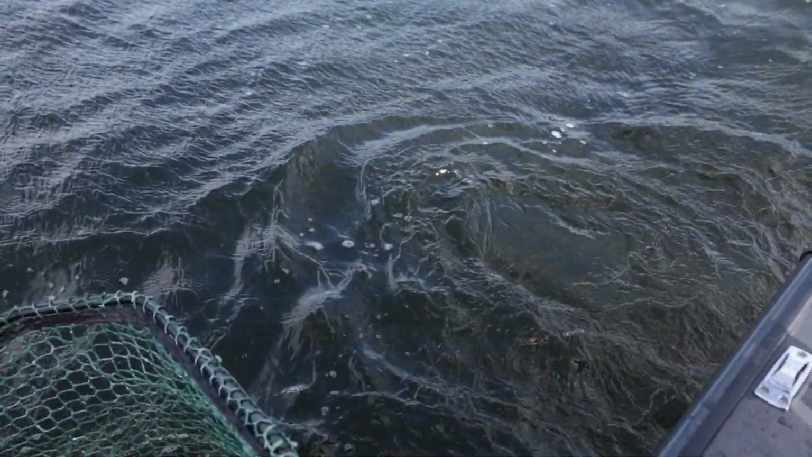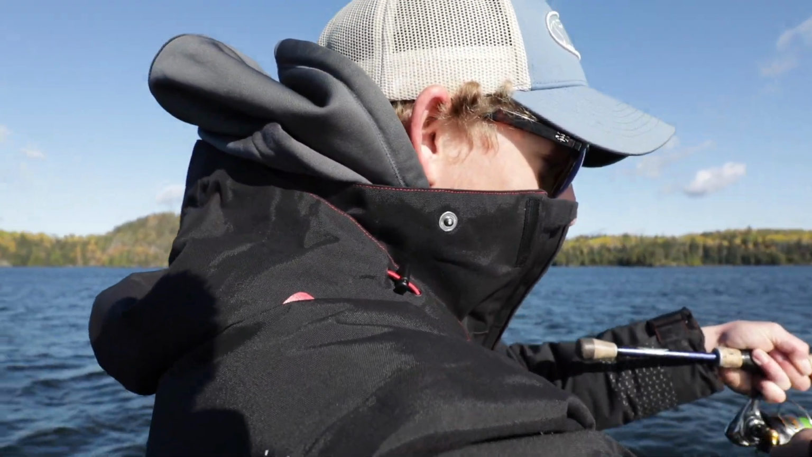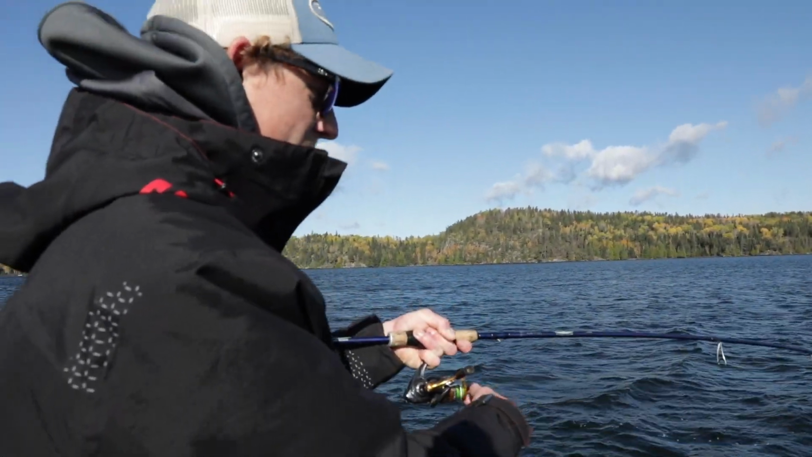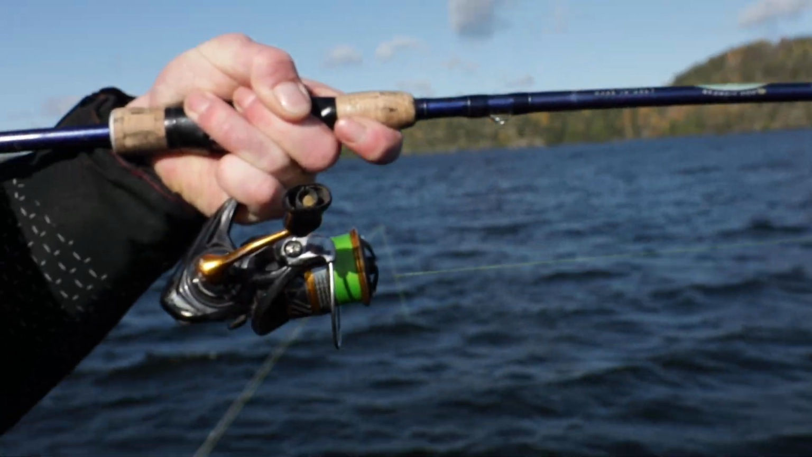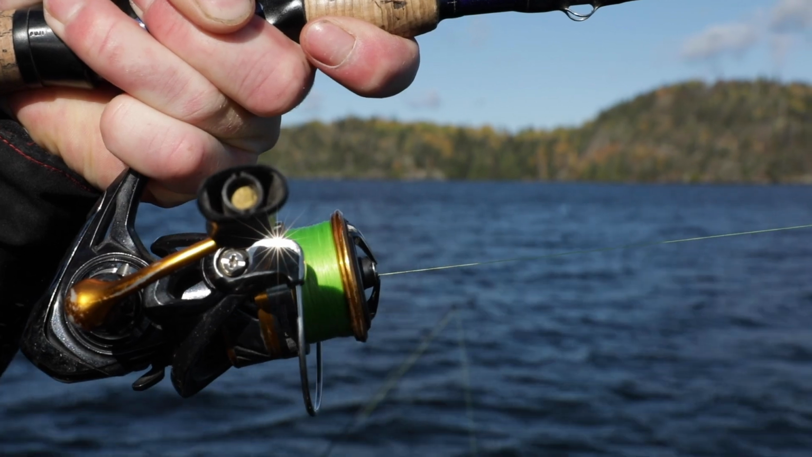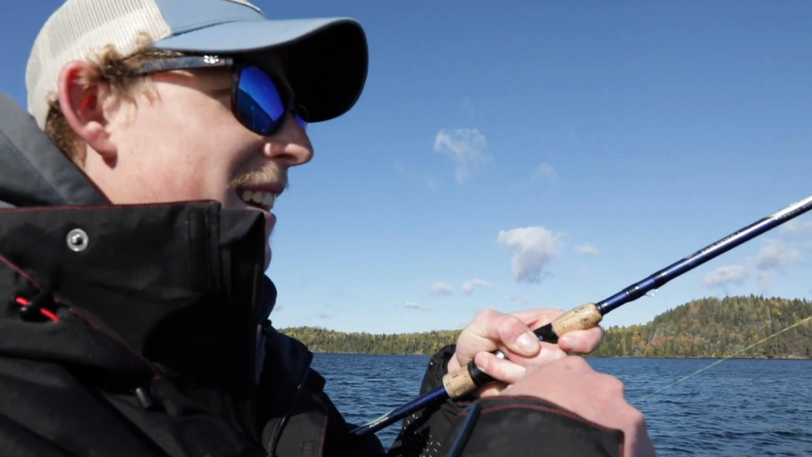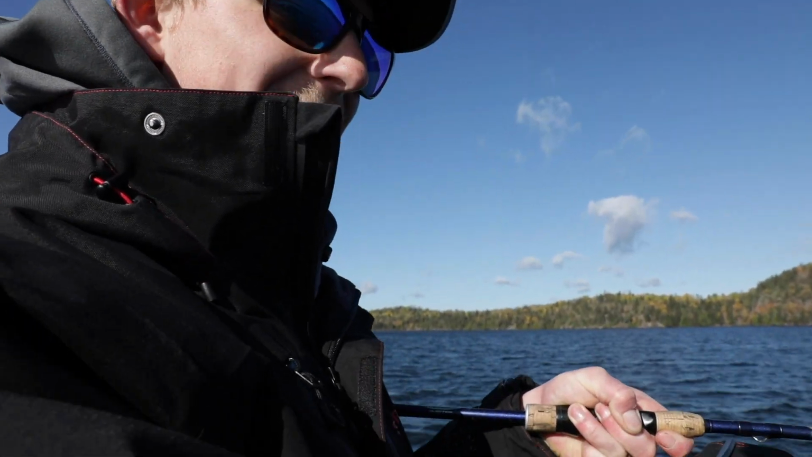There he is. You got him? Oh, there's one. She didn't move on the hook set. Trying to get him away from the boat. Yeah, that's a big one. Just dogging me. Won't come up. Yeah, she's got some weight. Yeah, this is a big one.